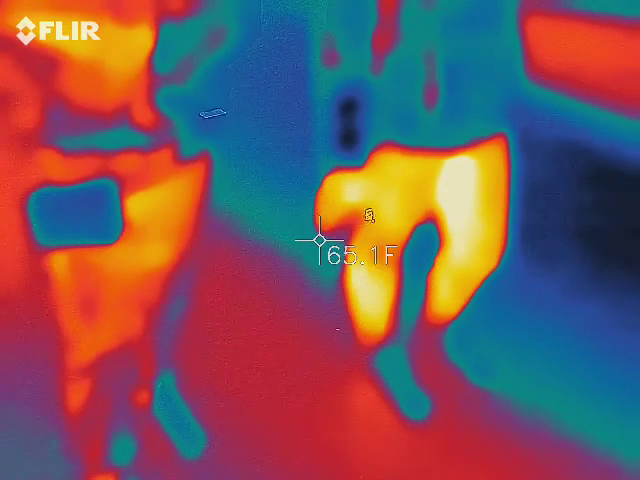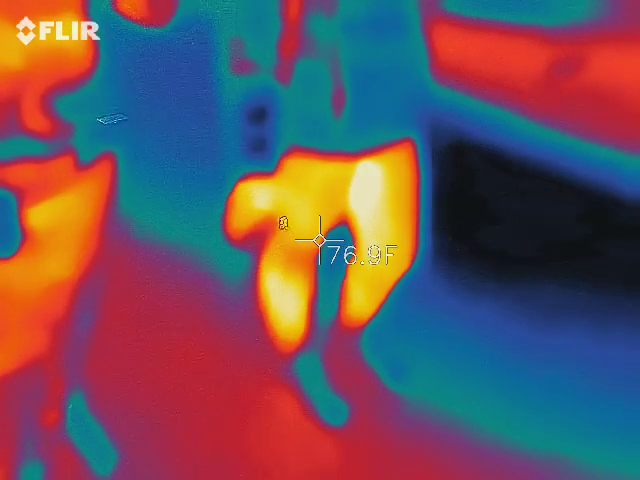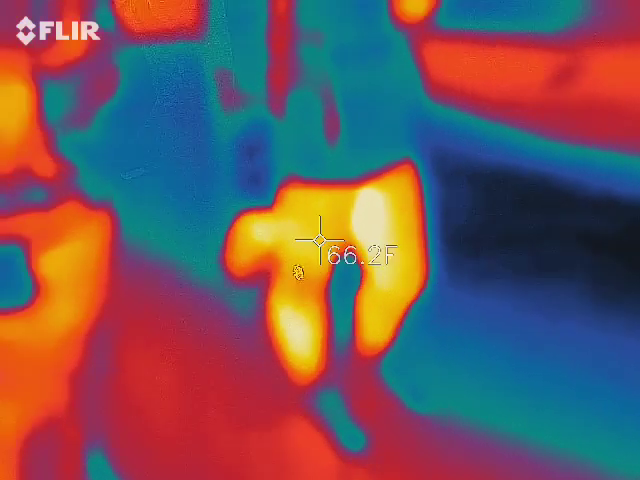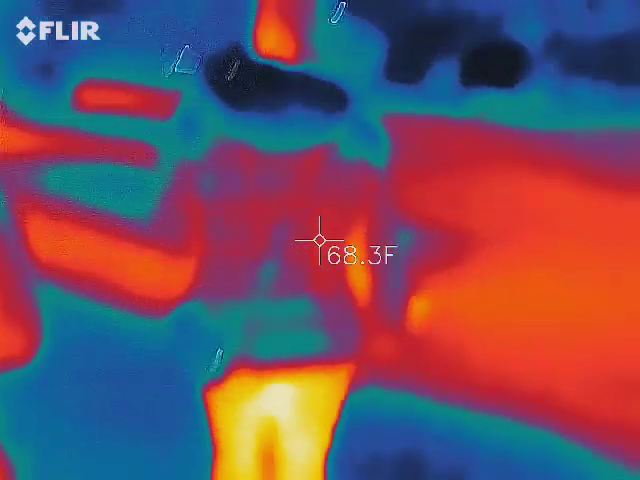Heavy? Let's move until we get a spike. You got any words coming up?